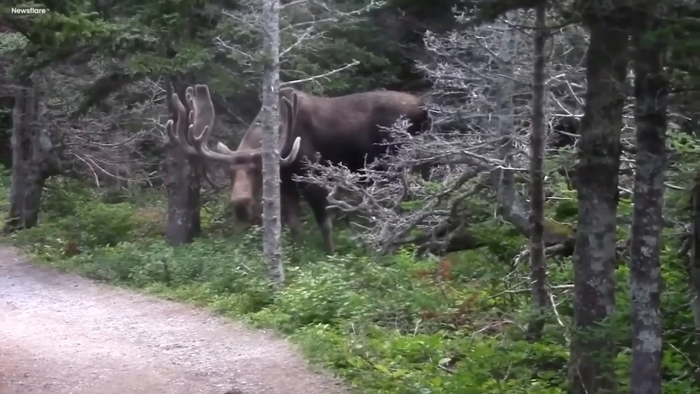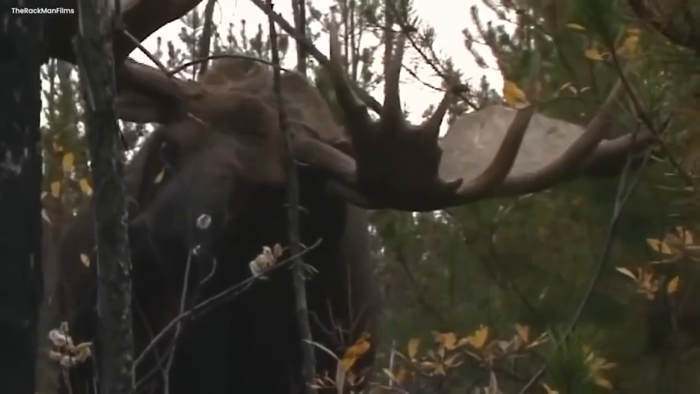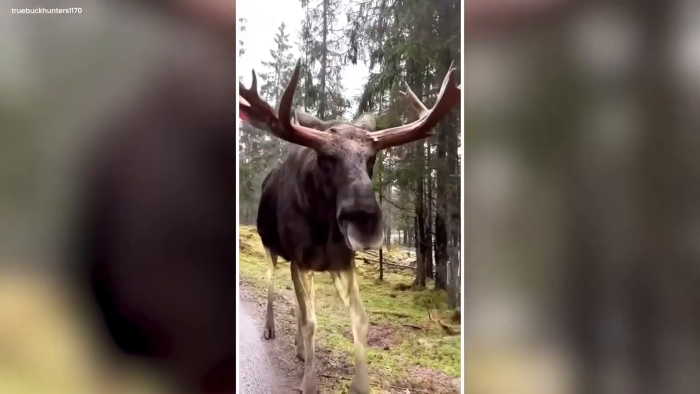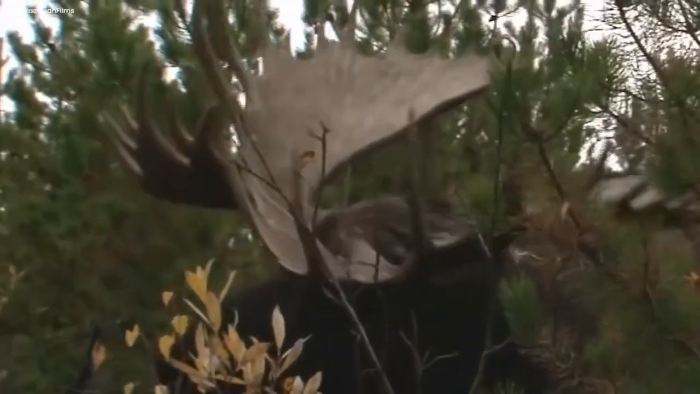Mooses are huge. This video shows how big and huge mooses are. The man making the video is hiding in the trees in the forest to make the video of the moose. The moose comes slowly forward and we can see how huge it is. The moose is black in color and has a huge body.